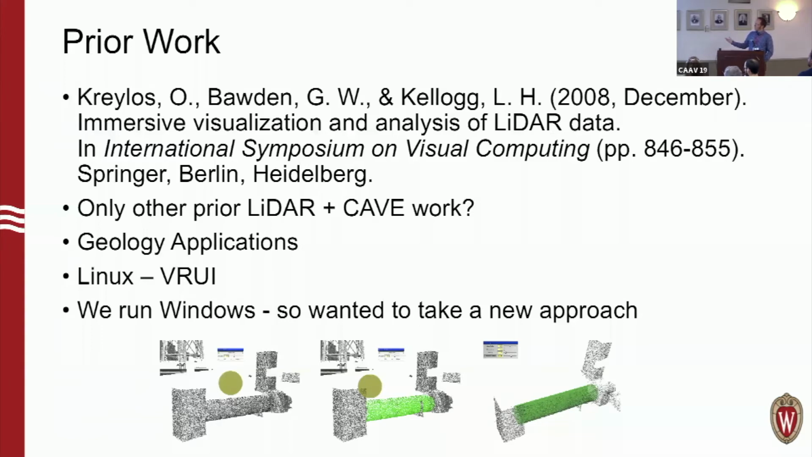He ran this all through his Linux Vrui toolkit. We were a Windows shop in Madison, so we wanted to stay that route. We'd also developed a middleware at that point where we were building applications on top of that. So we wanted to take a different approach and try out some new stuff on our end, as opposed to working from where he started, although that may not have been a bad idea as well.